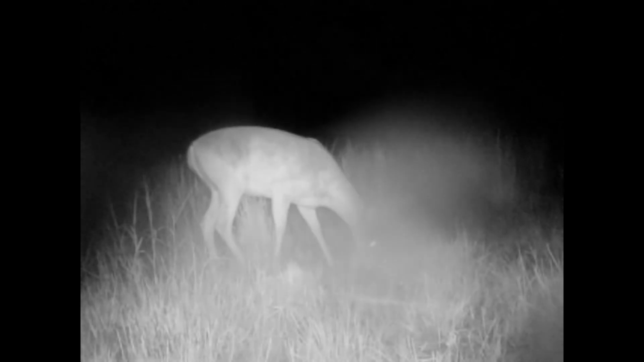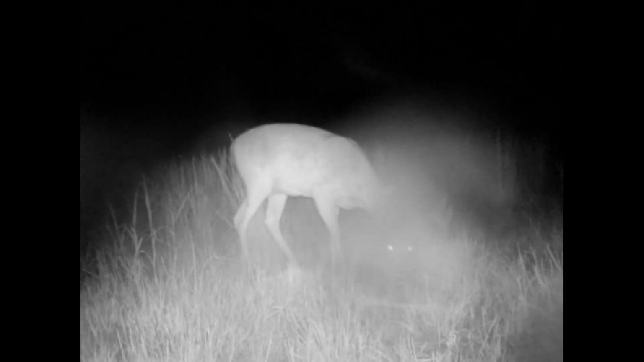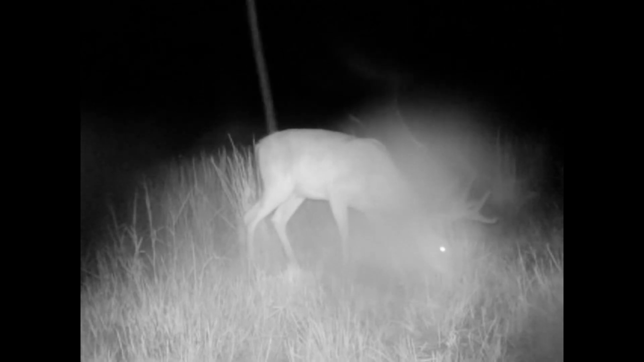Mac, he just sits there and eats and eats and eats. Lately, whenever you've been seeing Mac, you see Tumbleweed. This looks like it's one. Well, that doesn't look like a muley taking off there. There's Tumbleweed back again.